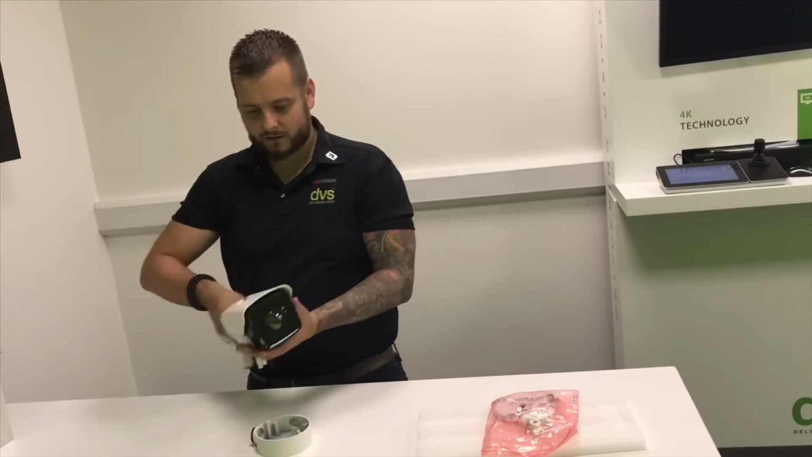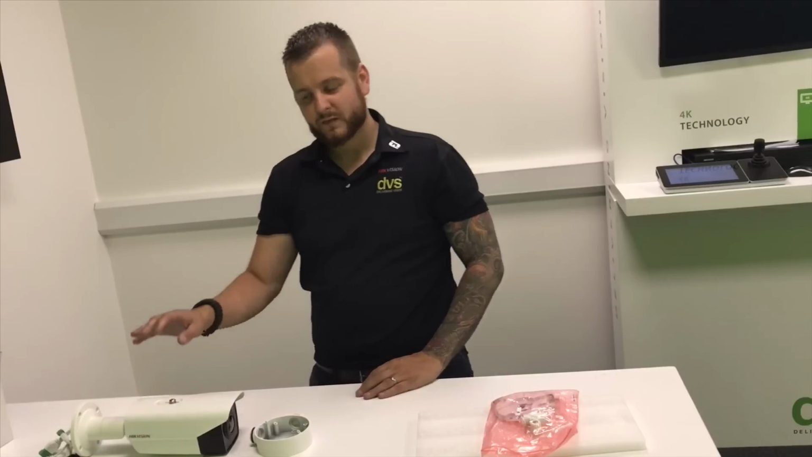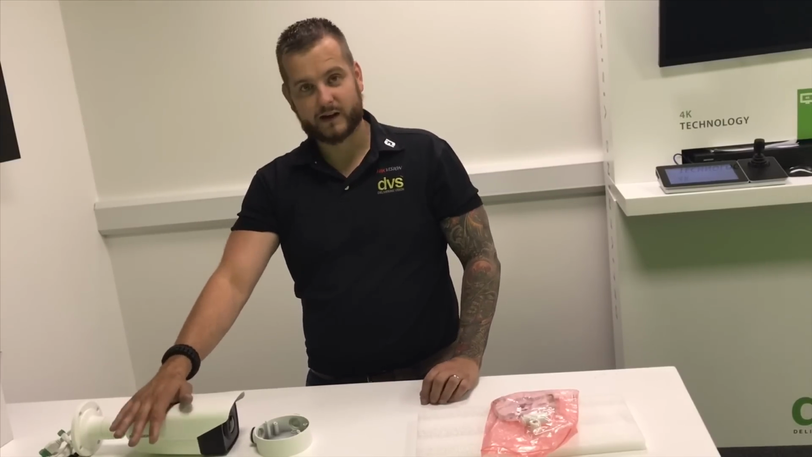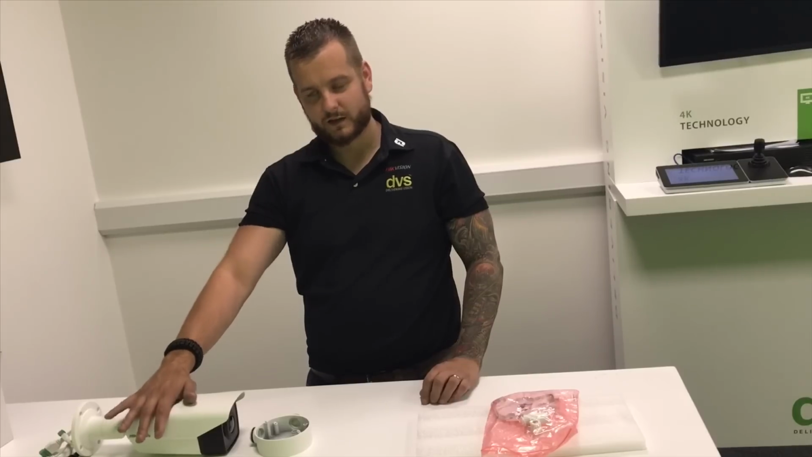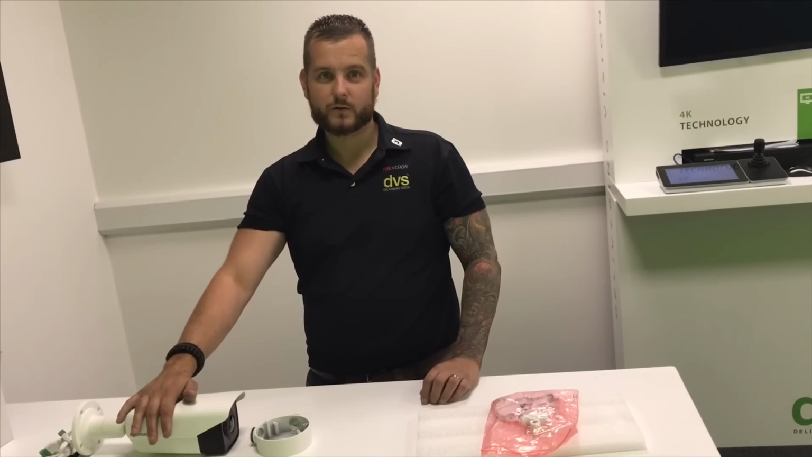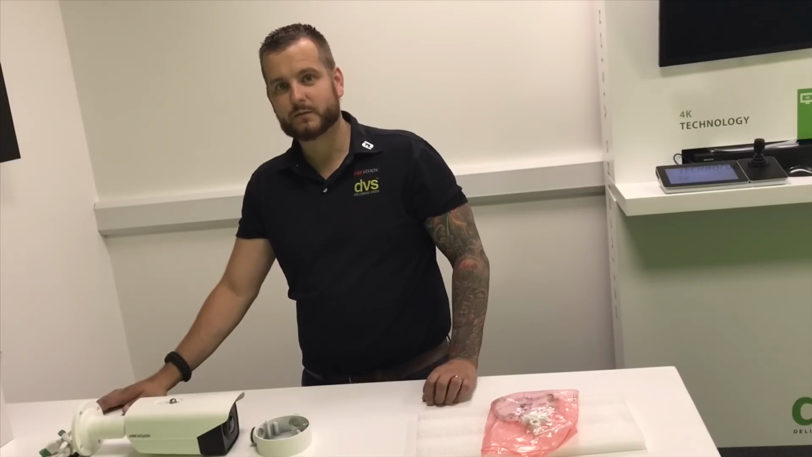So then this is the thermal imaging camera range. What we'll do next is we'll go and fit this outside, and I'm going to show you how to configure the camera correctly, because there is a process on the latest firmware. The deep learning algorithm requires you to calibrate the camera. Once you've calibrated it, we'll give you a quick run through how to set up some analytics on there.